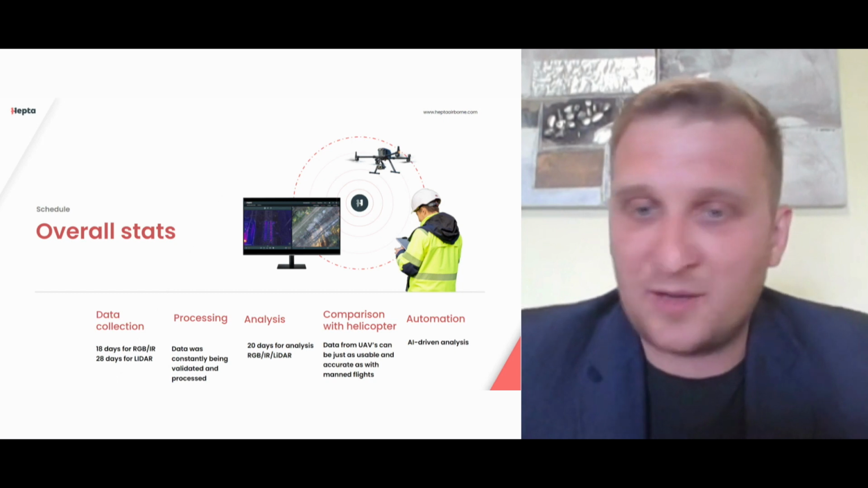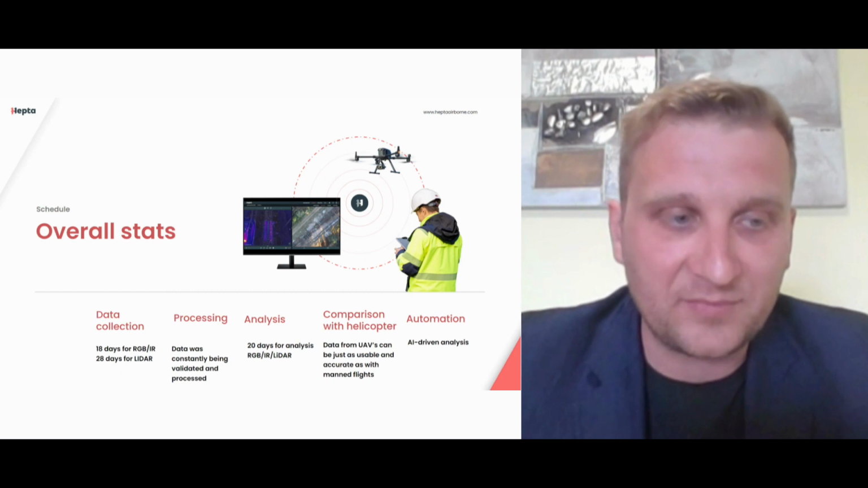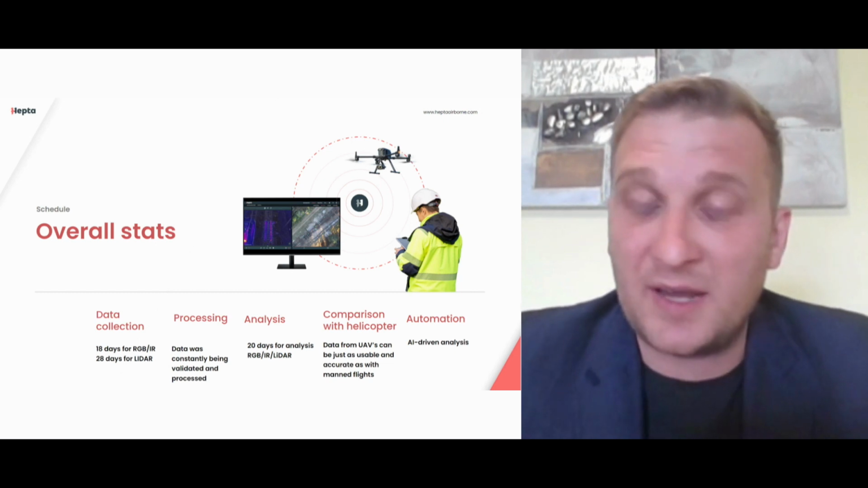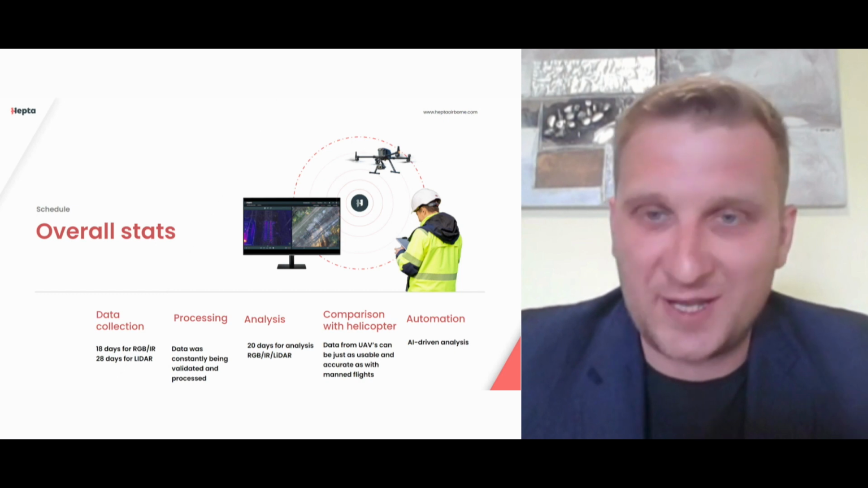And of course, by the end of the day, we would like to implement AI-driven analytics also to develop some prediction models and perhaps give some extra value for the customer in terms of the analysis. But this is more of a long-scale work, so to say.